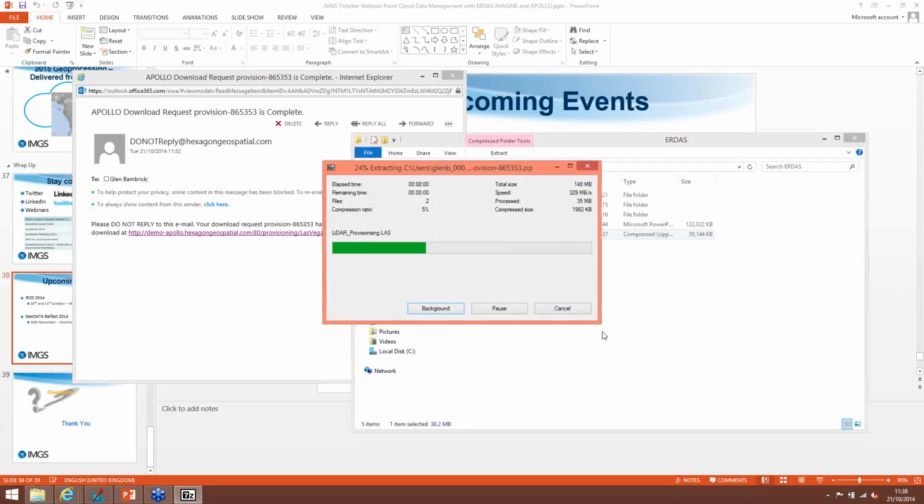Okay. Next question. Can I store point cloud in a spatial database and push it out with Apollo to other applications? Yes, you could do that. Not sure how efficient that would be. Your spatial database might get pretty big.